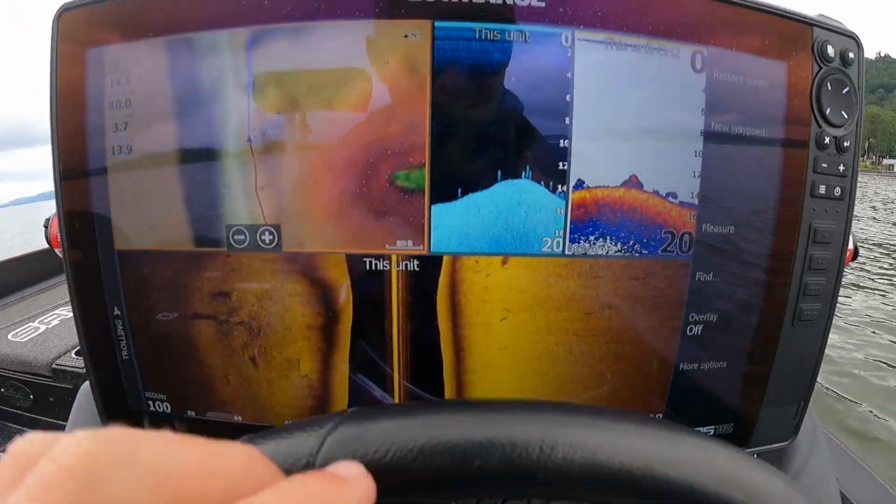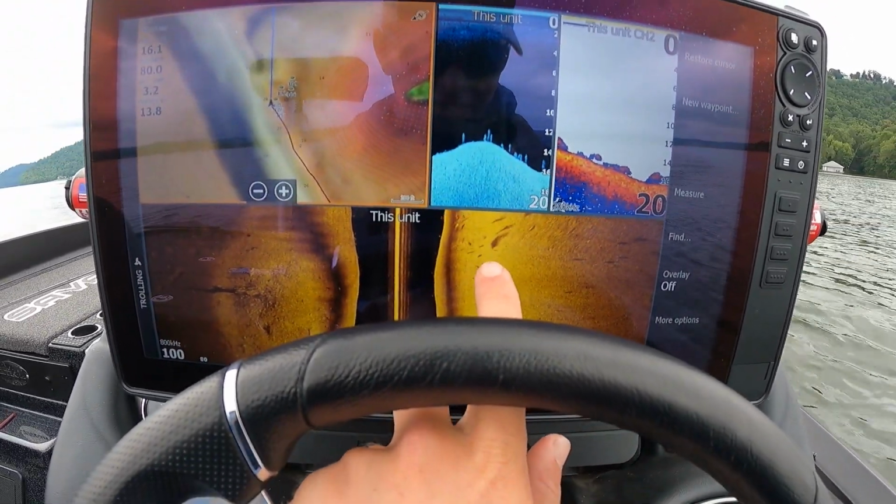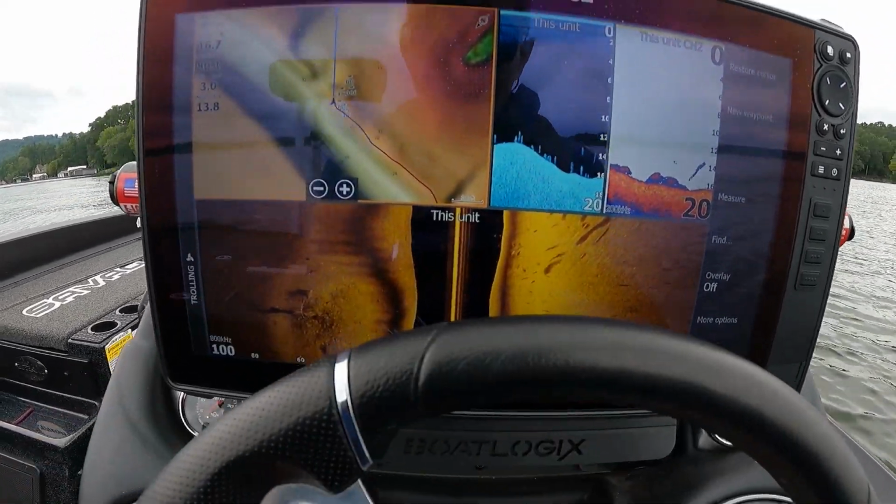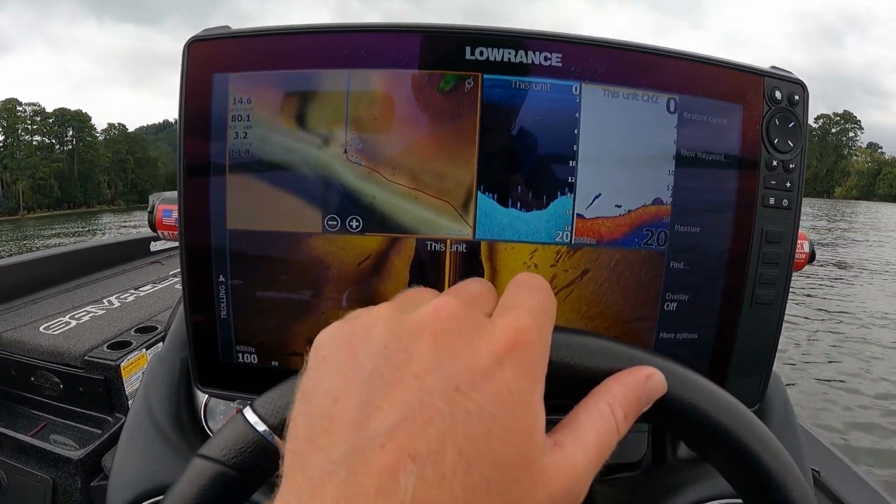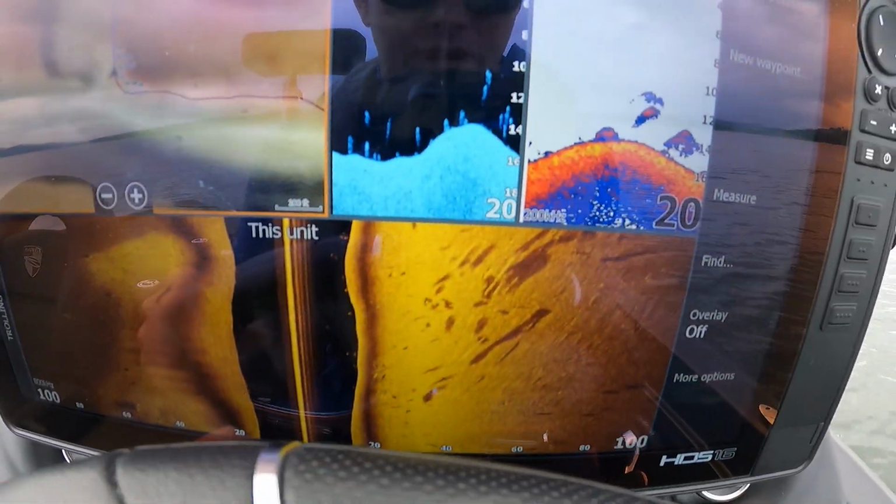Oh, check this out guys. As I'm talking, we're going over a bunch of fish. I think a lot of those might be carp. You see how big these are stretching out over here on the right side? I mean, we're turning. A good way to tell whether they're carp or catfish, I know that those are carp. They're way too big.